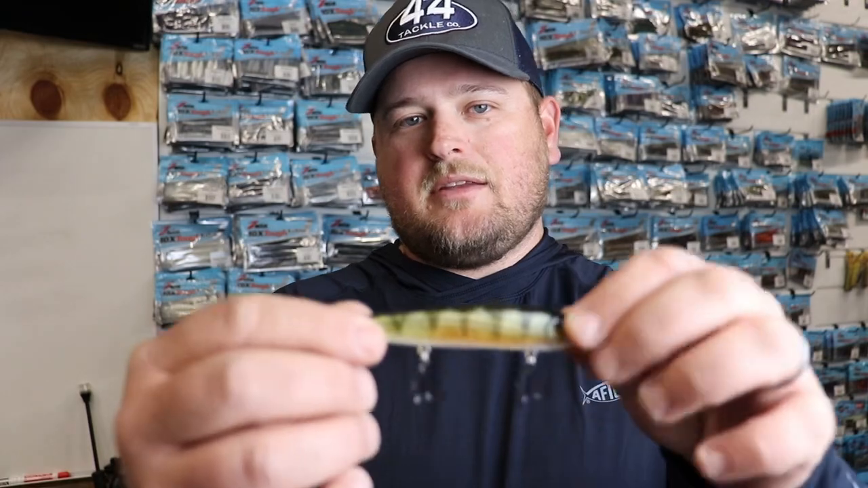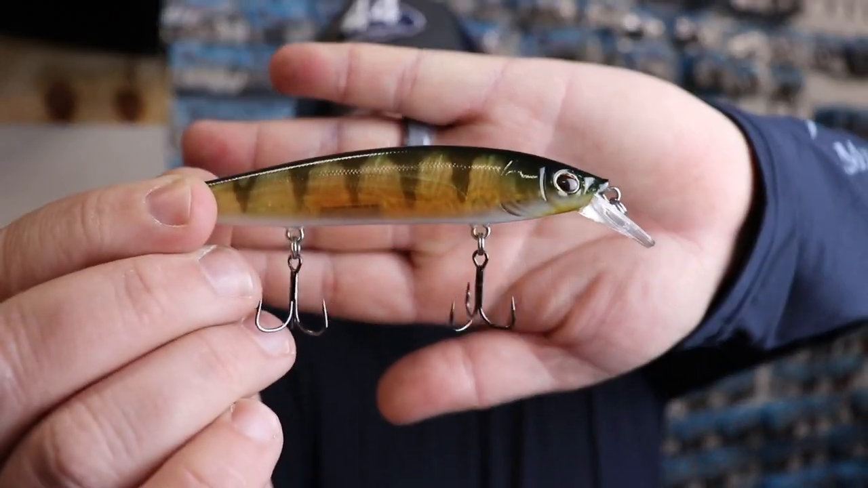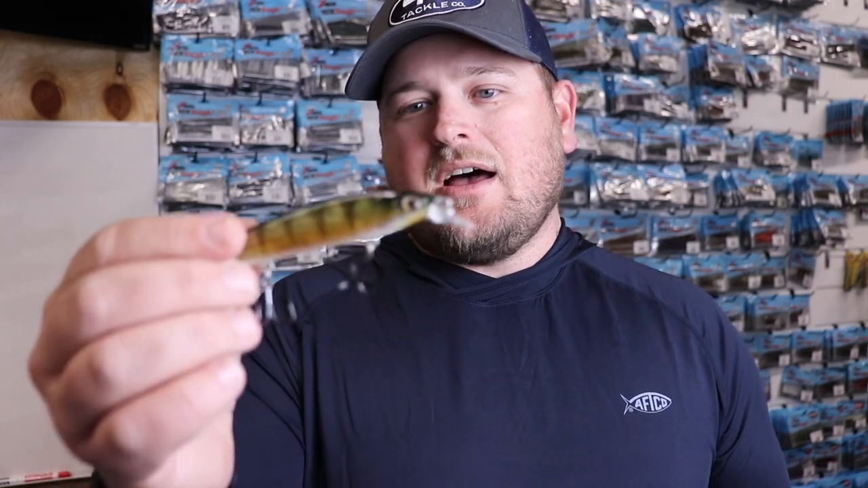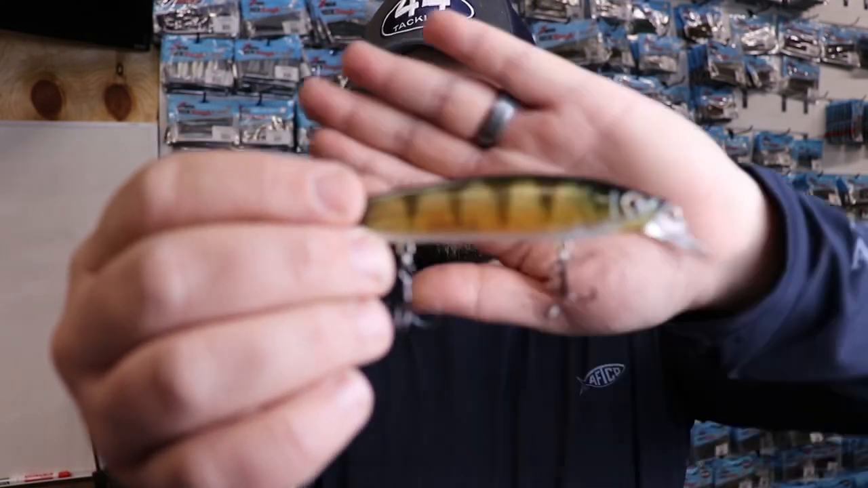All right, so the next one is a jerkbait. A jerkbait is really getting a lot of press recently for a lot of guys winning tournaments using forward-facing sonar and using a jerkbait to catch those fish.